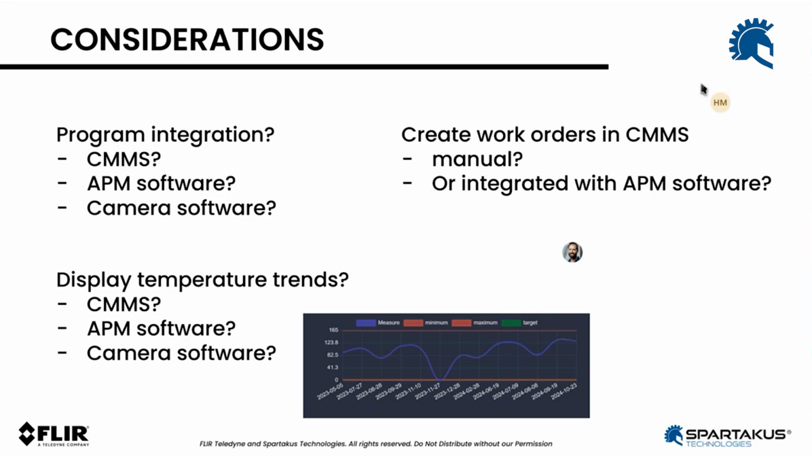Do I go in manually in my CMMS and create a work order, which for some CMMS is done very easily and efficiently, or, as in my experience with CMMSs, can be a hassle? Or is it something that can be integrated with the APM software? Some APM software offers that connectivity with SAPs, Maximos, and other CMMSs of this world. Right? Another very key element to consider here.